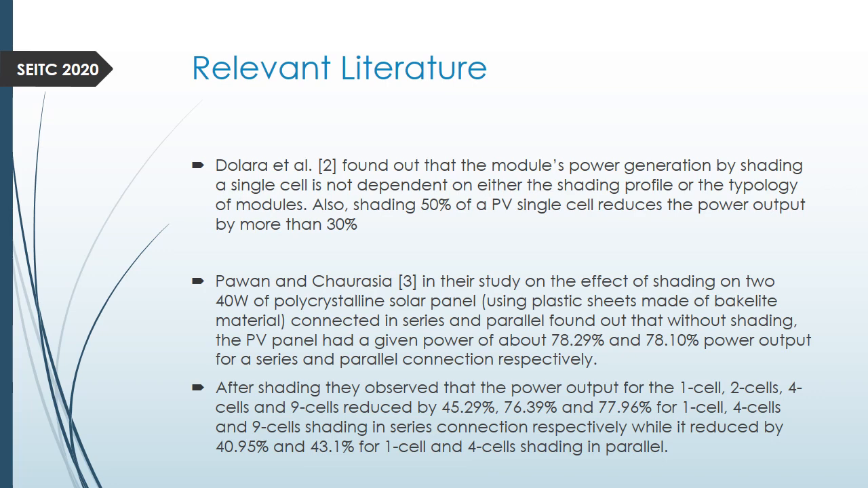So this shows that shading has a great effect on the output of a solar module. Any professional or anybody who wants to use solar must be aware of shading. Anything that will cause shading must be avoided.